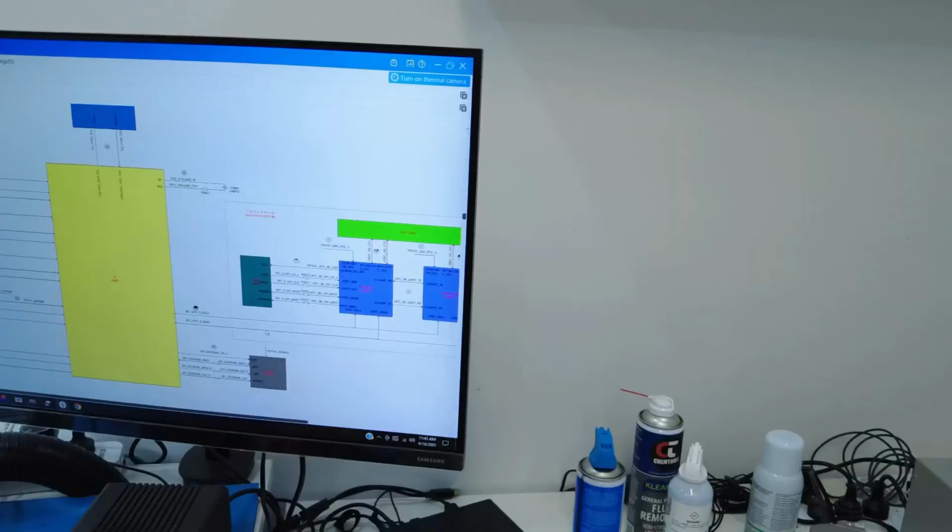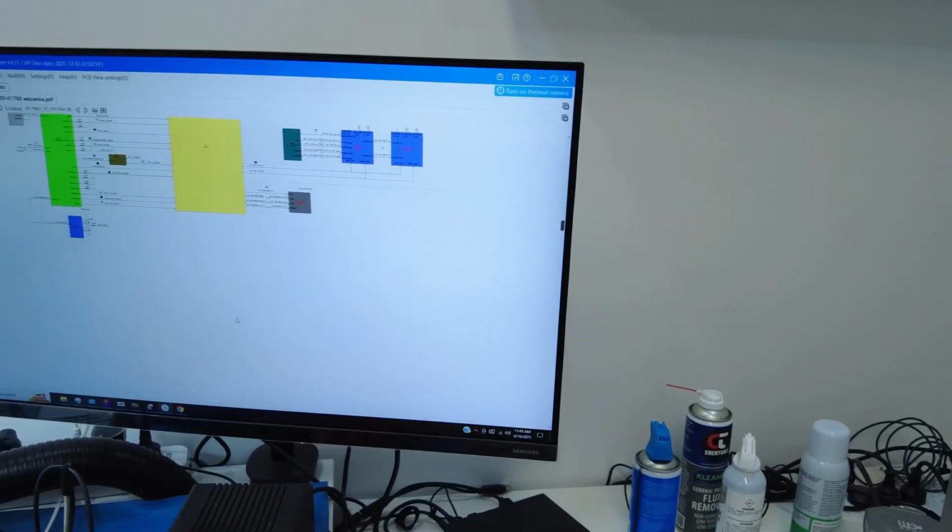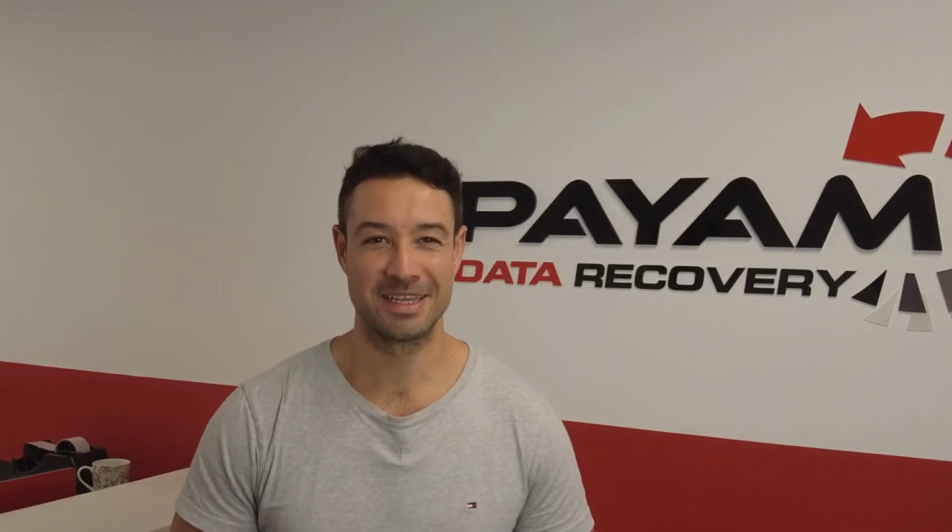The MacBook was then passed to the team to clone and back up all the files to an external USB drive for the owner.